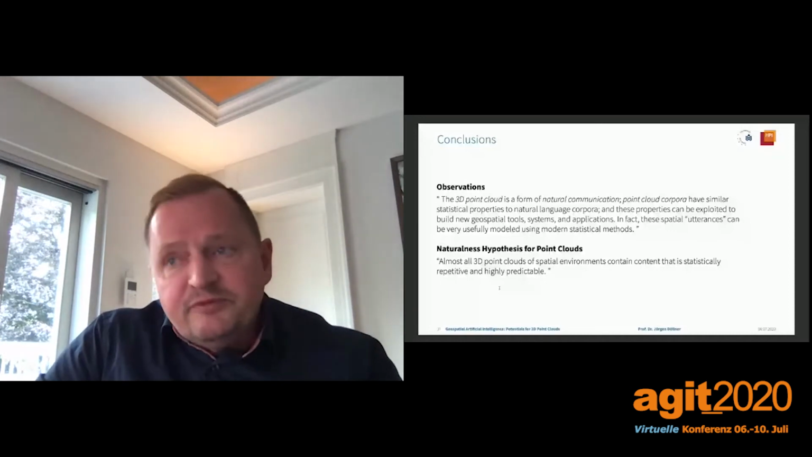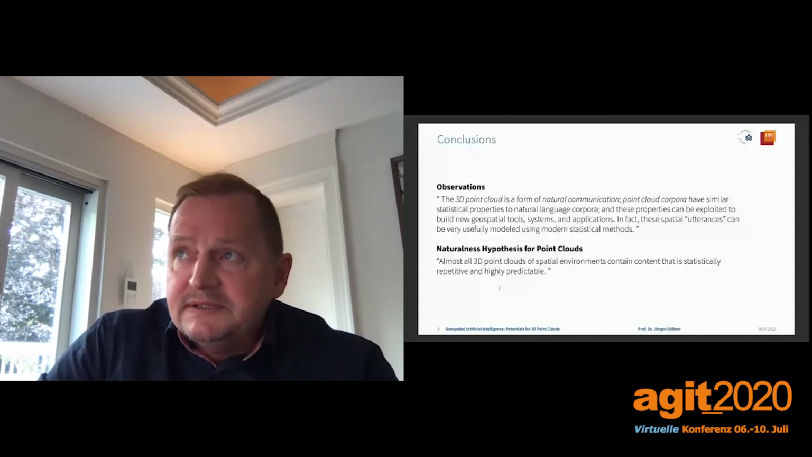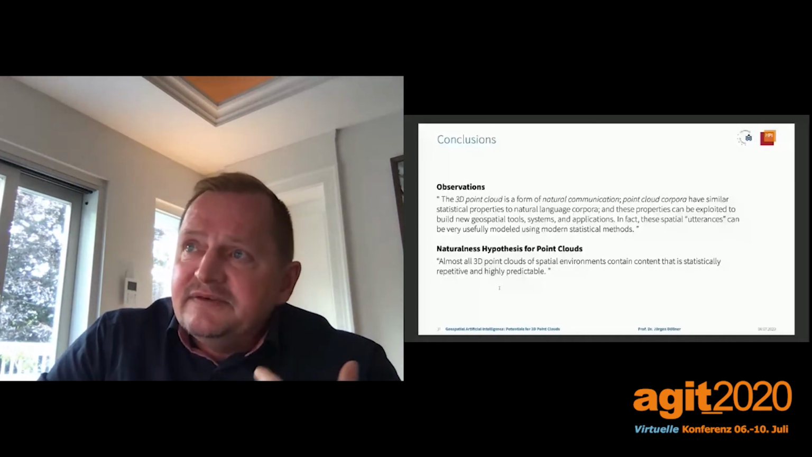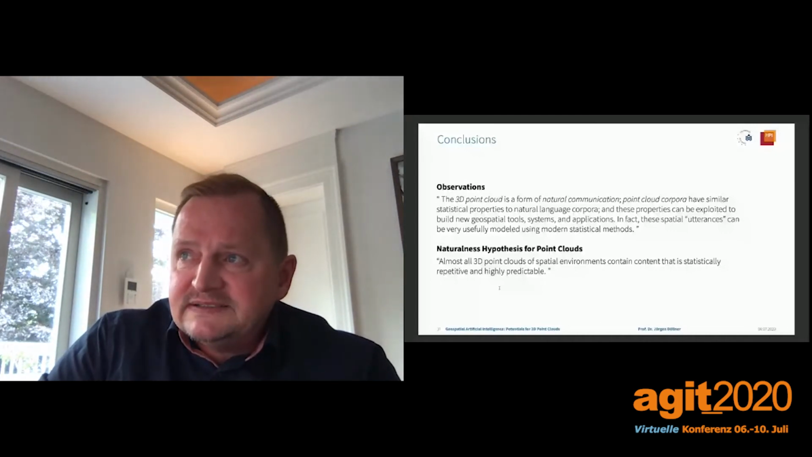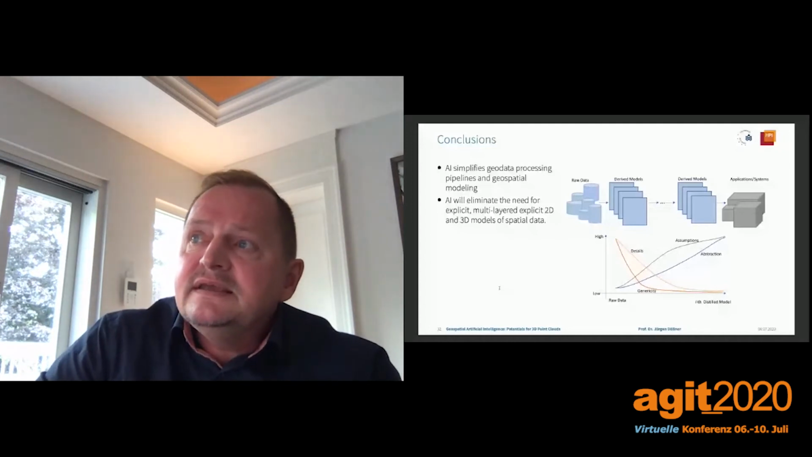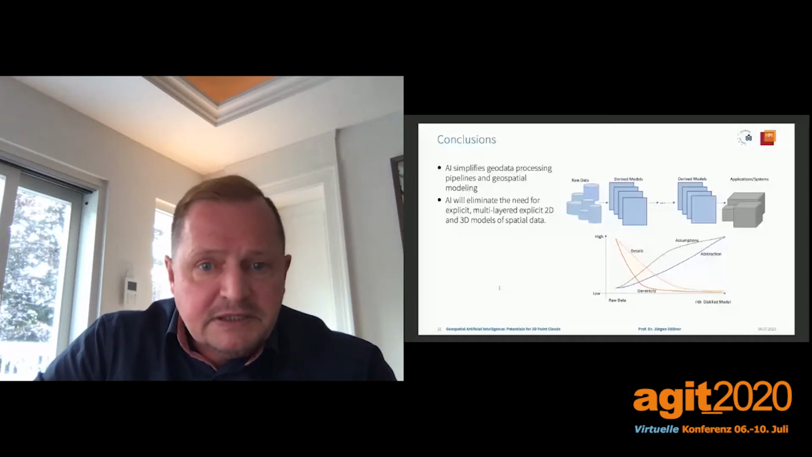Going one step further, we also see that AI will definitely simplify geodata processing pipelines and geospatial modeling, as there's a vanishing need for explicitly modeled data, a vanishing need for multi-layered 2D and 3D spatial models.